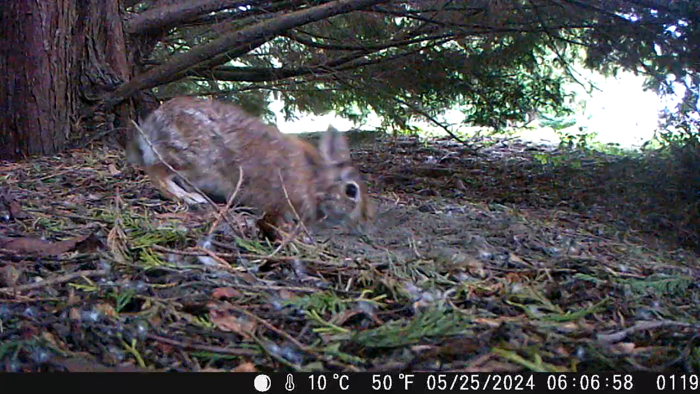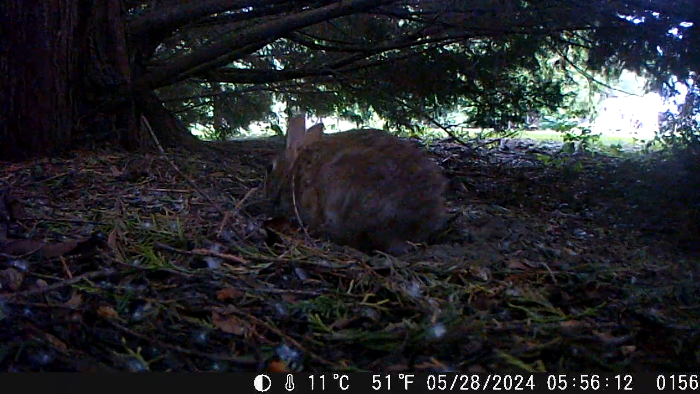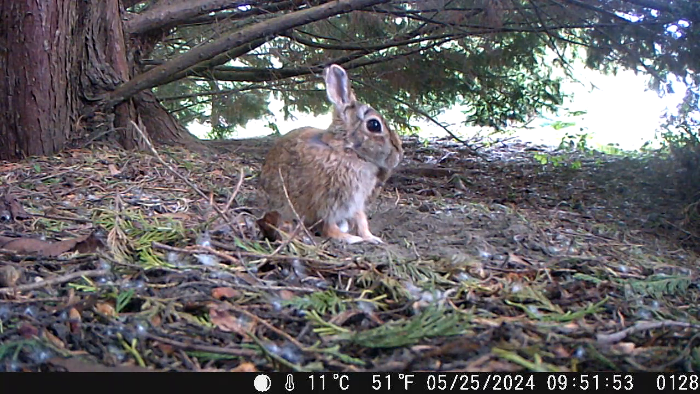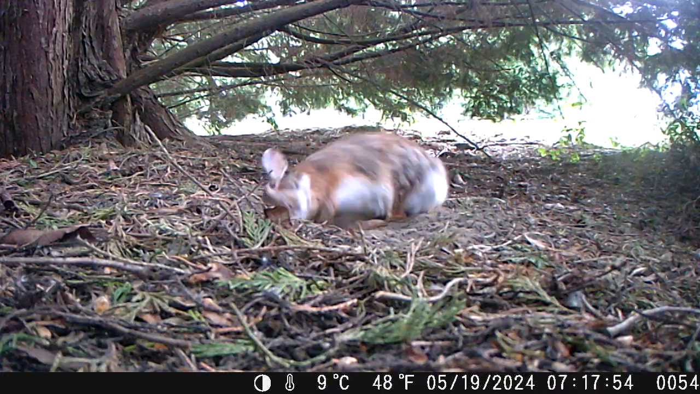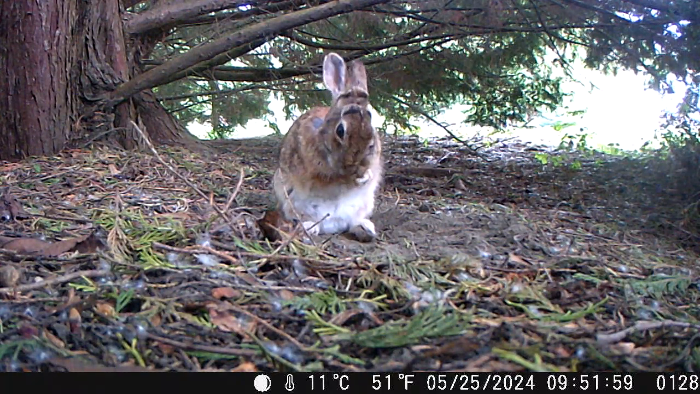This rabbit got here around the same time each morning and proceeded to go about its business, dust bathing, cleaning, and watching for predators. Dust bathing is done by many animals to help with parasites like mites, lice, and ticks. They roll around in the dust which covers their fur and dislodges or suffocates the unwanted hitchhikers.